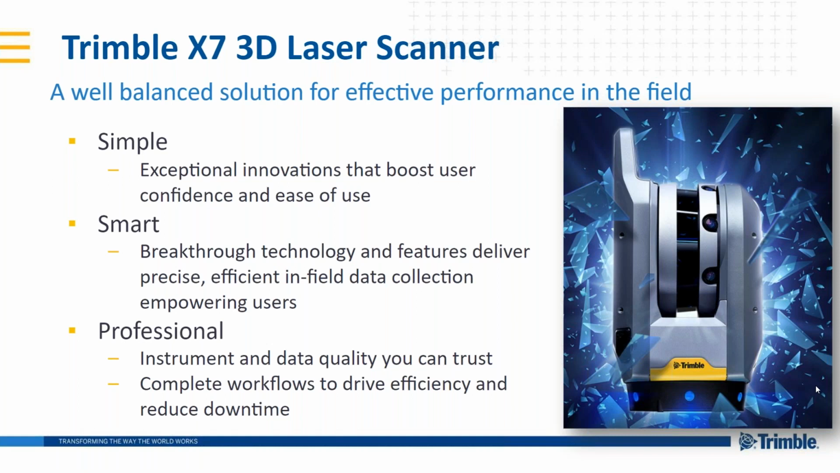need as scanning professionals. To do that, we've come up with 3 key points: keeping it simple, smart, and professional. By simple, just making the solution simple to use, easy to adopt for new users, but also making the system smart, having great technologies like auto calibration, auto leveling, auto registration, and also features that people familiar with scanning, expert users if you will, also find useful.